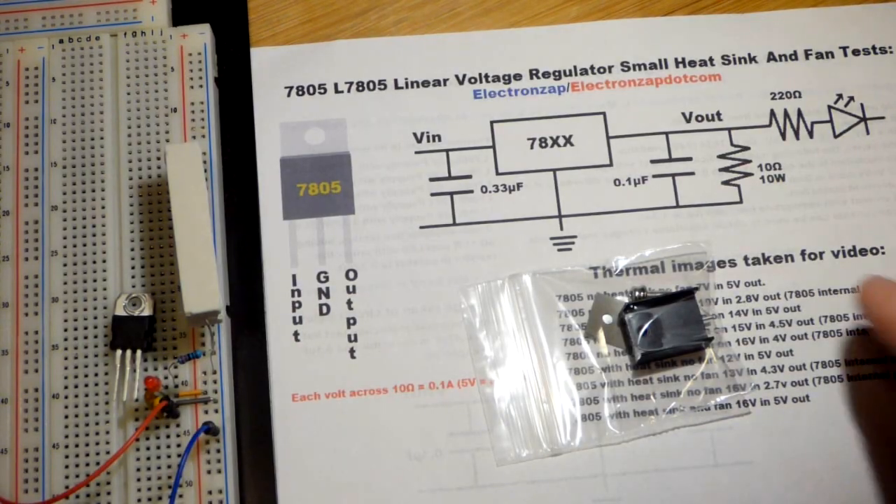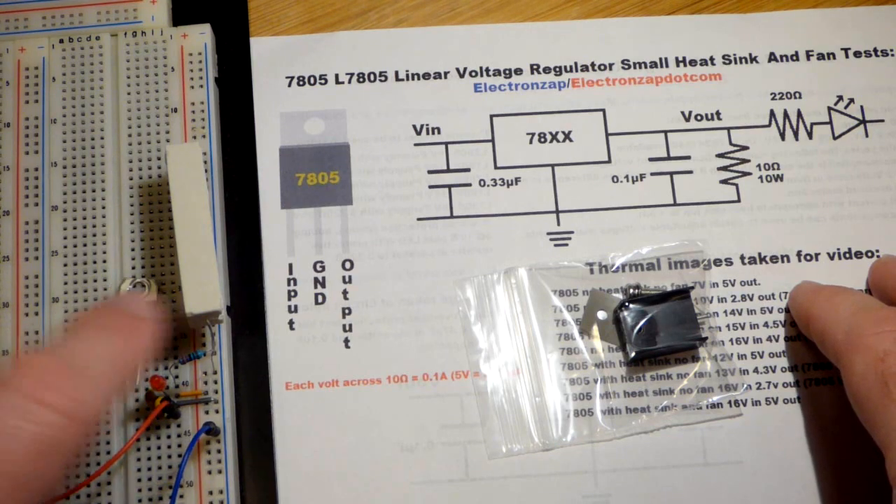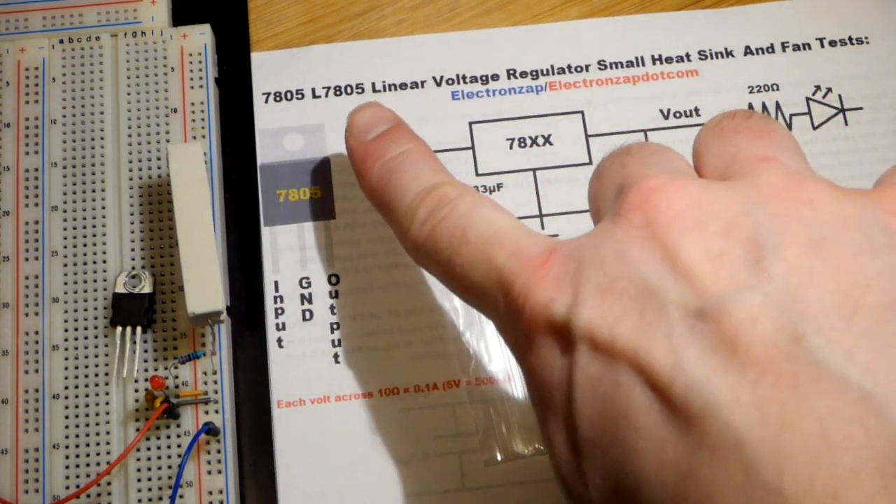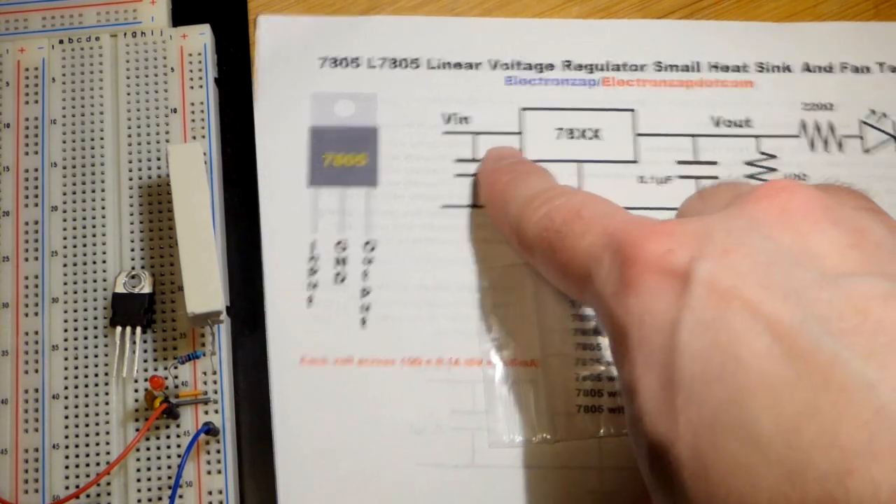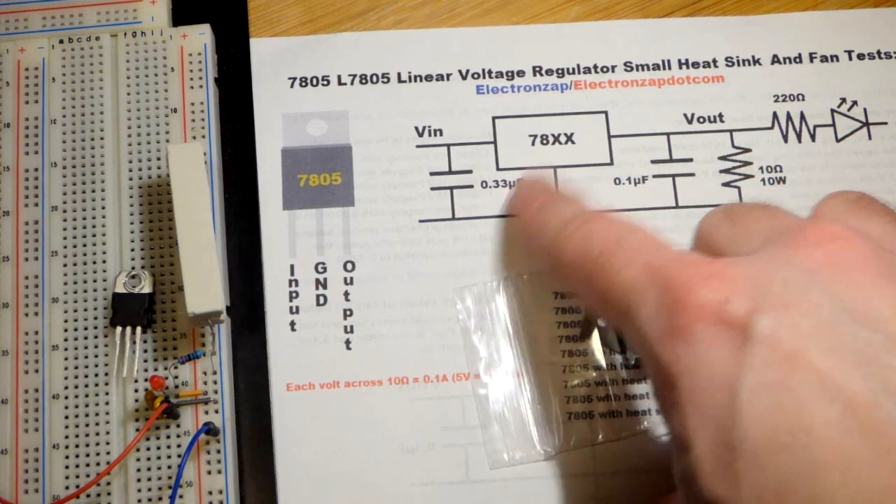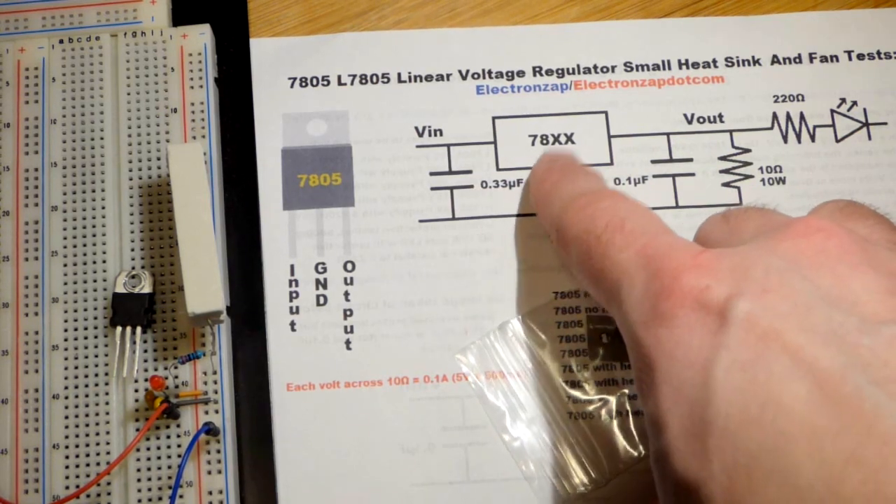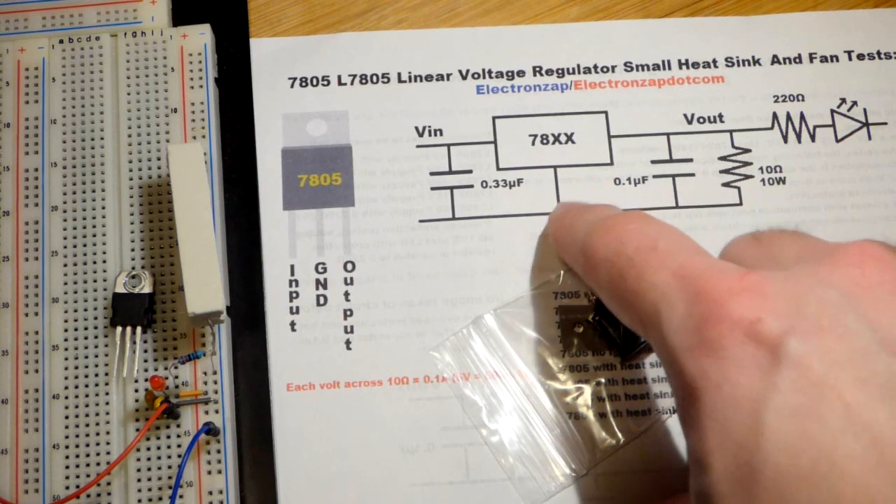In this video, we're going to be mostly looking at thermal images, focusing on the 7805. It's a linear voltage regulator. The 78 series, the 05 means that we will give it a voltage of between 7 to 35 volts, and it will output a steady 5 volts. And the rest of that energy, unfortunately, just gets turned to heat.